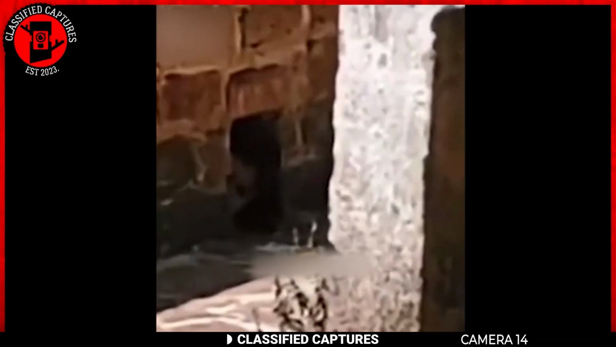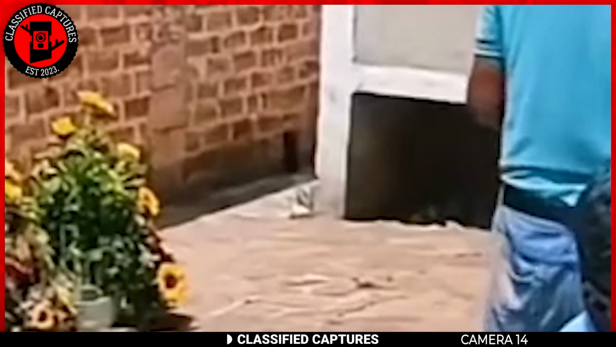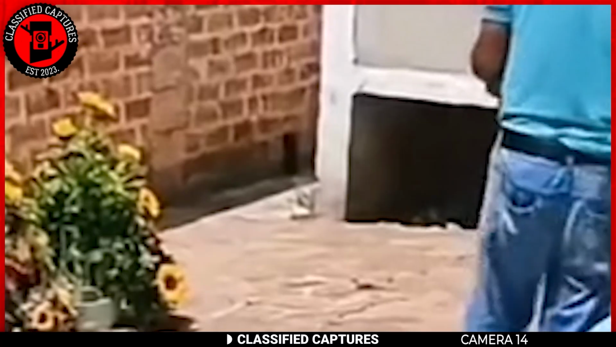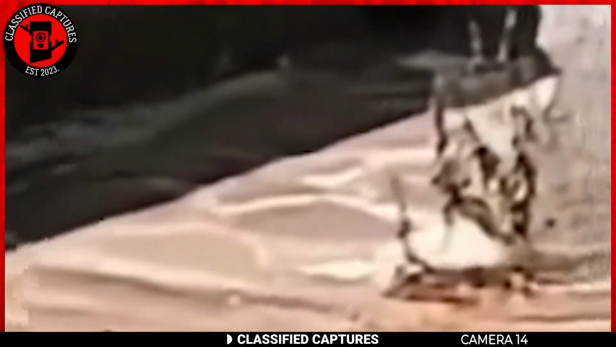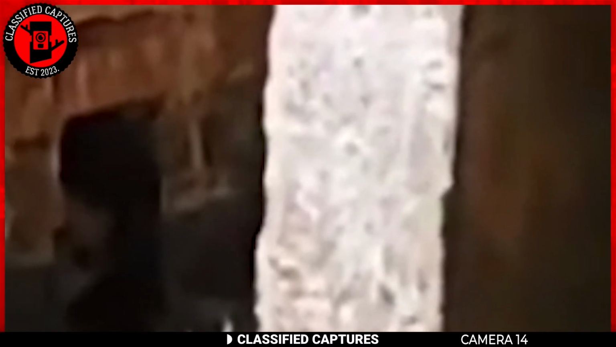In a place like a cemetery, the last thing anyone expects is to see something or someone peeking through a hole in the wall. Terrified, she quickly realized that this wasn't an ordinary person. The pale complexion, the unnatural stillness, it had to be a ghost. What else could it be in such a place?